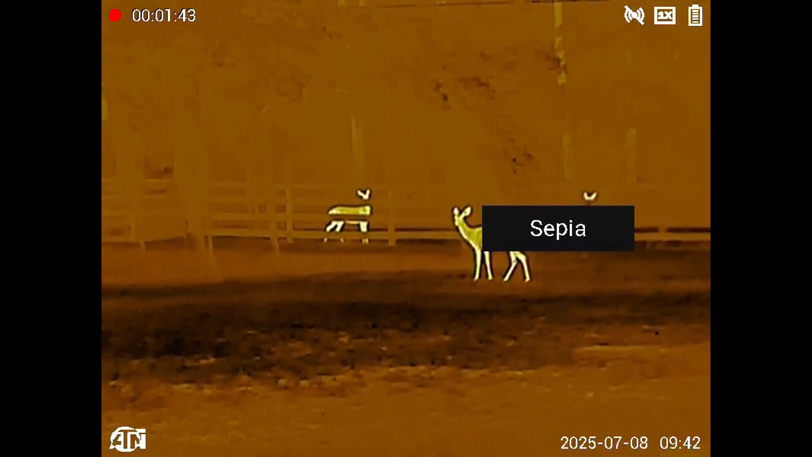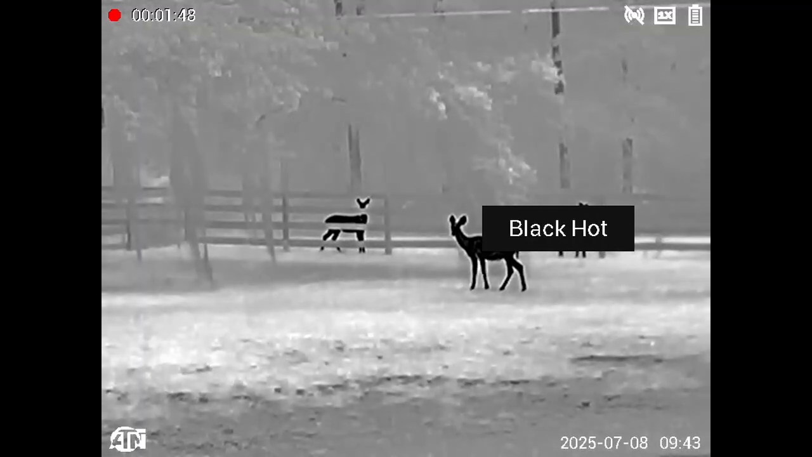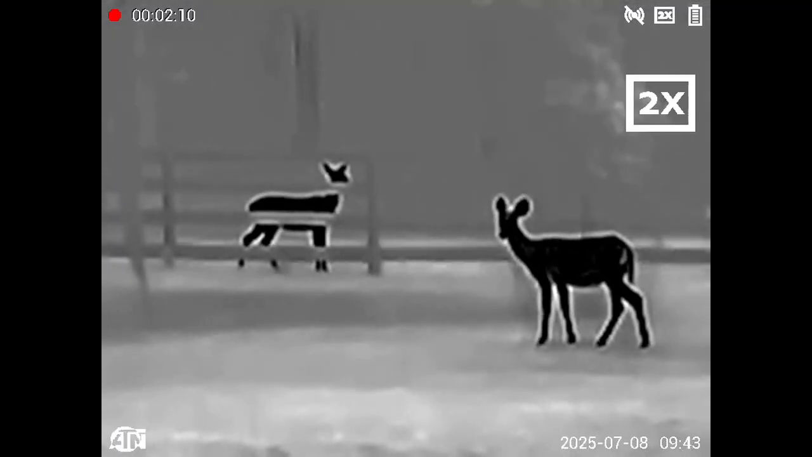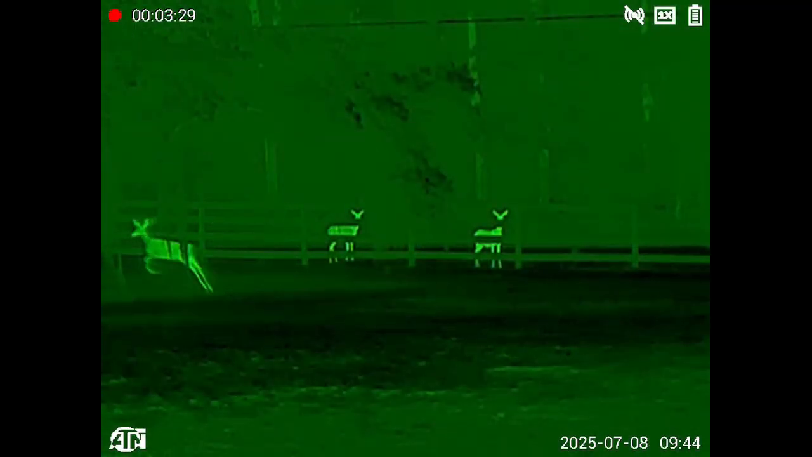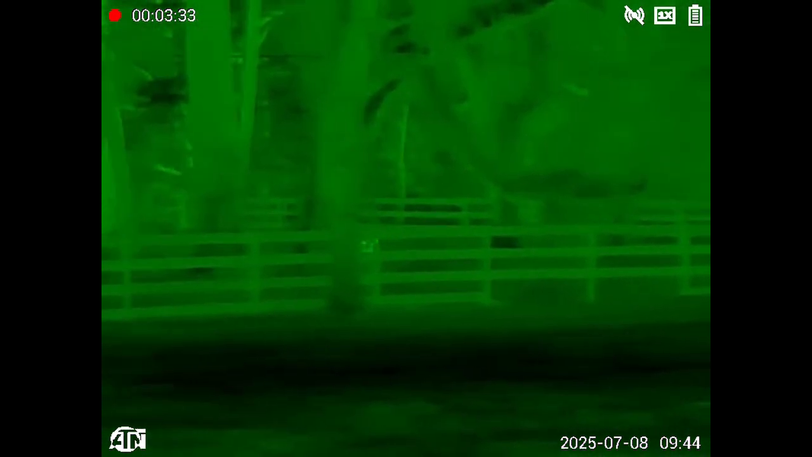Yeah, here we're back in the front yard. I think the black hot really pops out with the deer in the yard. I mean, there's no mistaking what you got here. Now keep in mind, it's pitch black out. You wouldn't see anything if you were just standing there with no sensor. Pitch black.